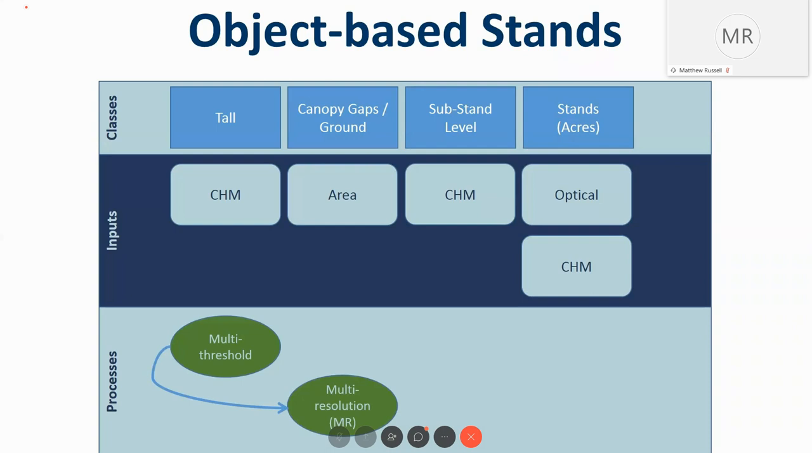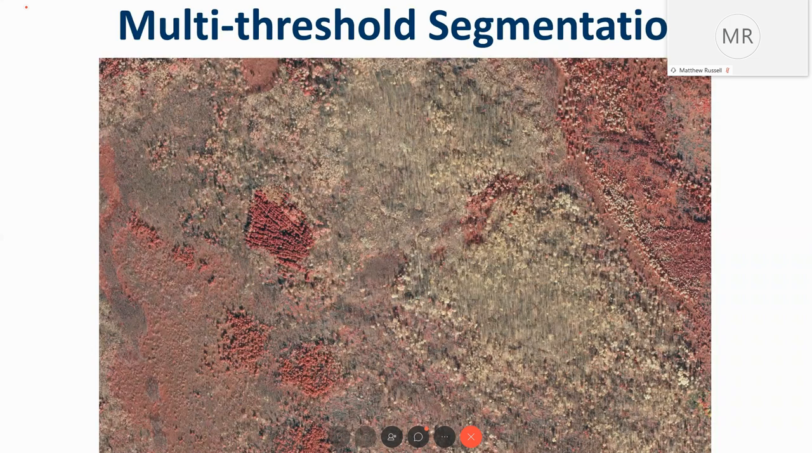So this object-based process to create stands is an iterative process in which we use a multi-threshold and multi-resolution process first. As you can see here, this is the actual 30 centimeter imagery used in this segmentation process.